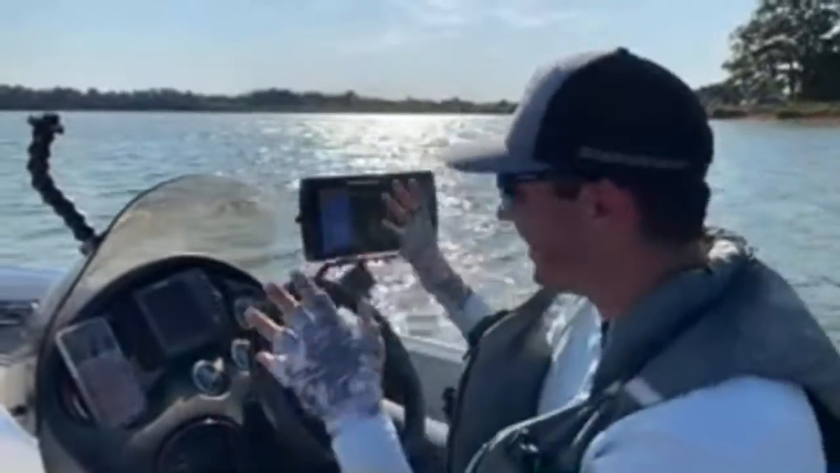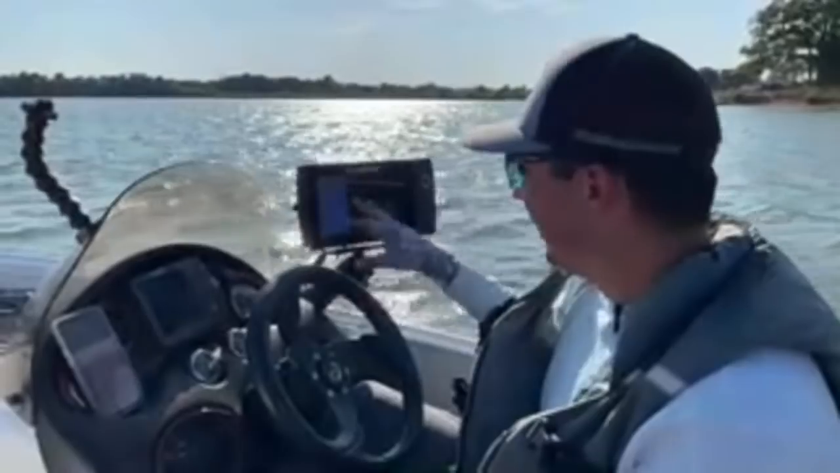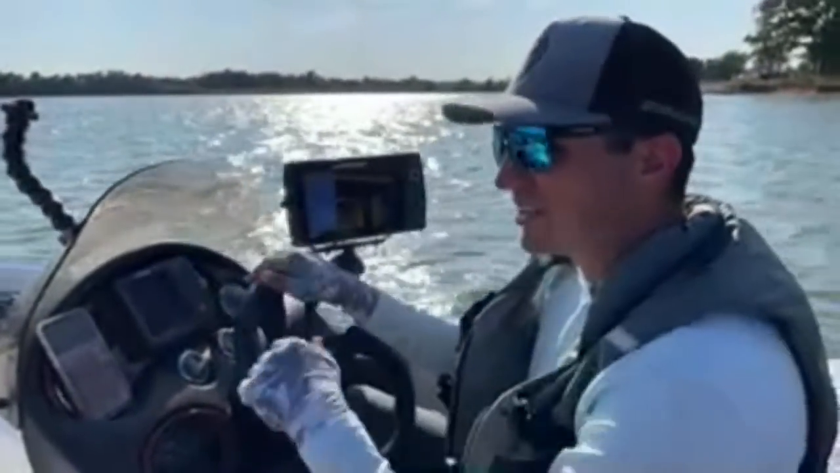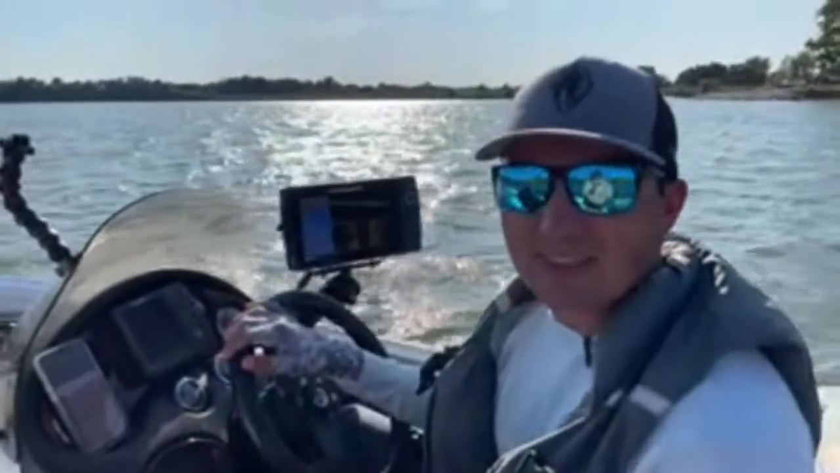I kind of wish I actually had that graph on my boat right now because I actually have a really detailed map that I've made by graphing through this lake, and I know where all the stuff is on that map.